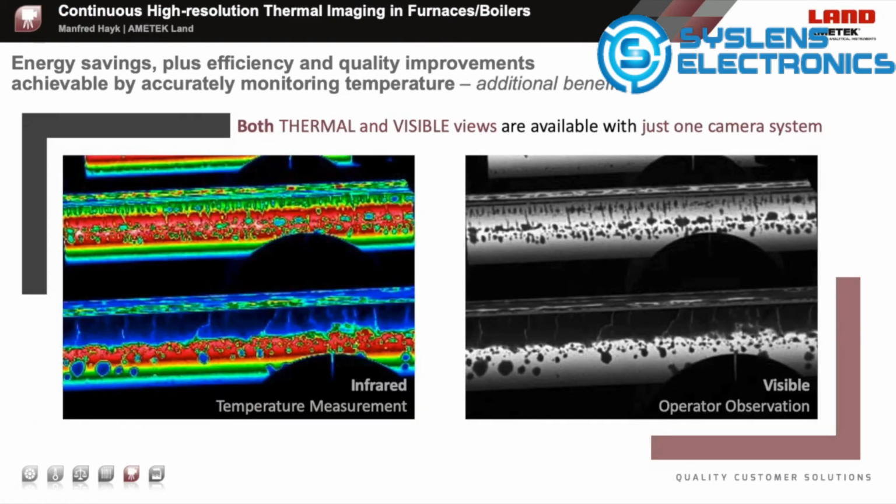I would like to highlight another advantage of using high-definition furnace thermal imaging systems. These images are effectively working like two camera systems at the same time, one visible camera and one thermal imaging camera system. So why? Basically, the thermal imager is a camera, like a visible furnace camera too.